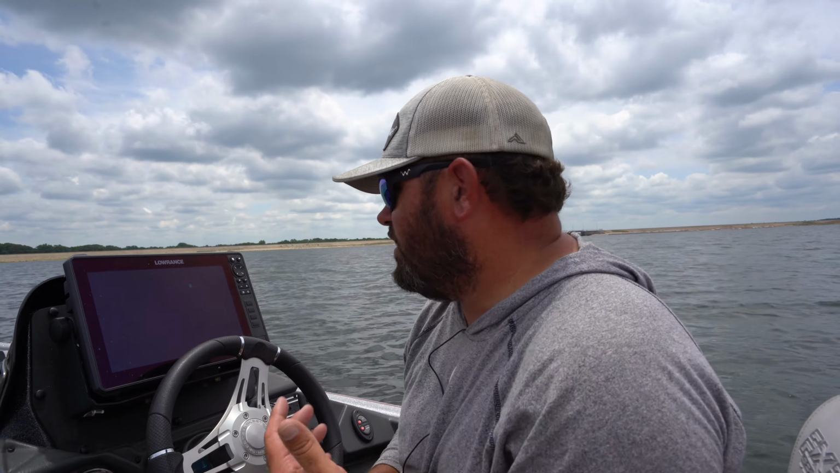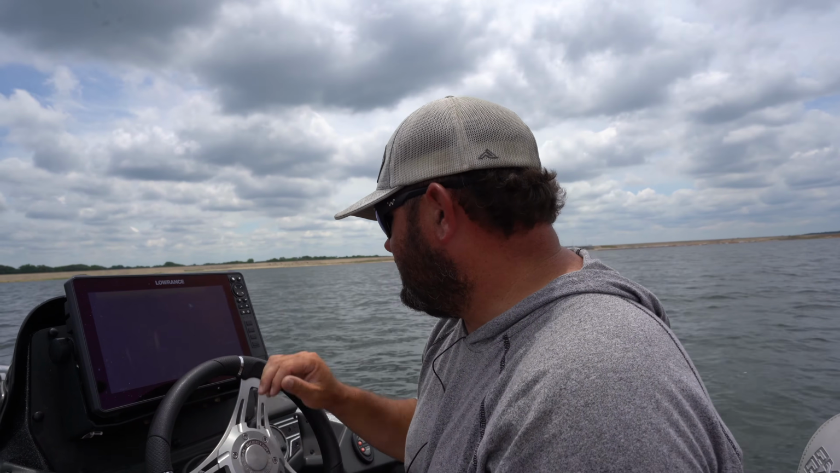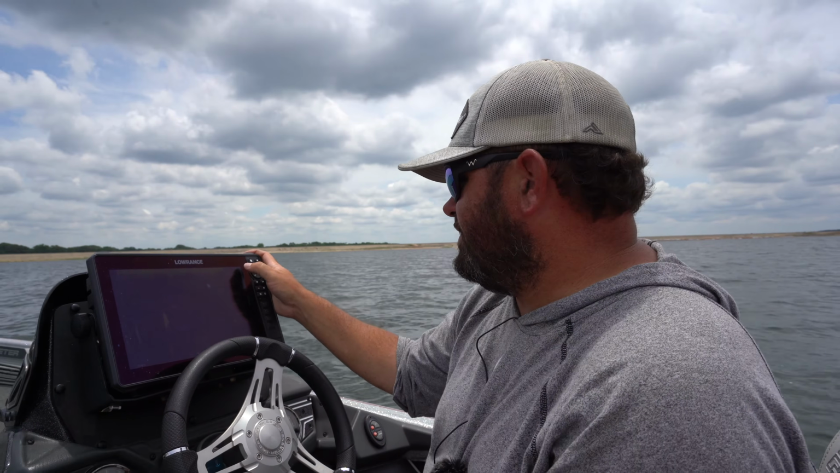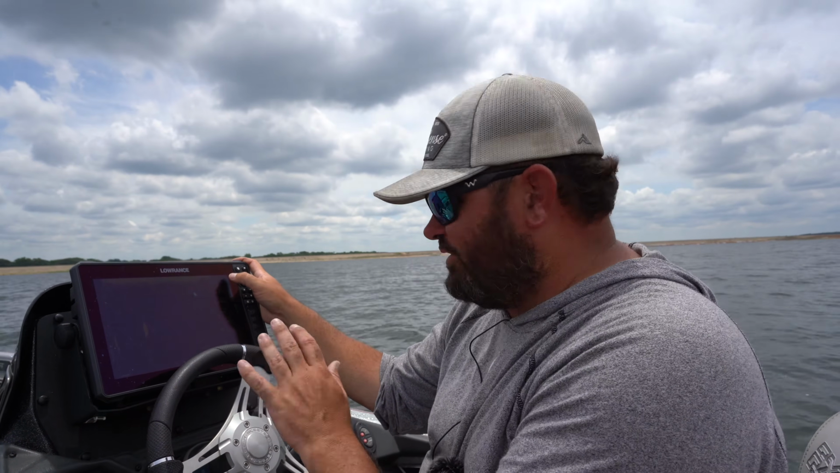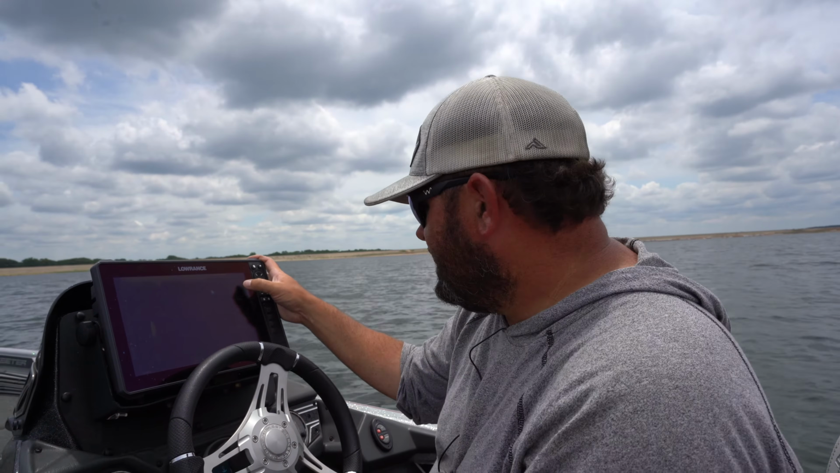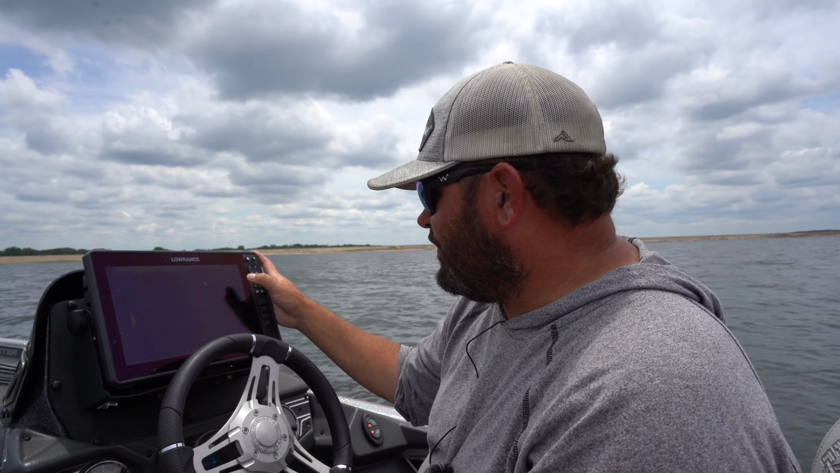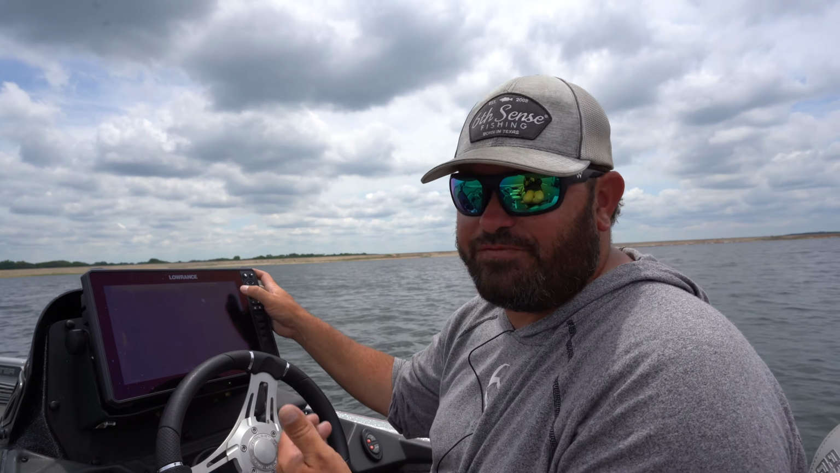Now let's go into our downscan settings. And these are even simpler. We had this stopped, well, we'll go ahead and unlock that. But these are really, really simple. Source, this unit. Same thing, it's on the same transducer that's for this unit, that's linked to this unit. Range at 30 feet, just like I told you. It's actually not set on auto, it's set at 30 feet.